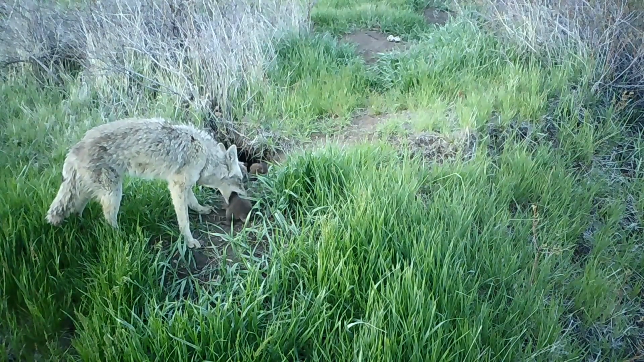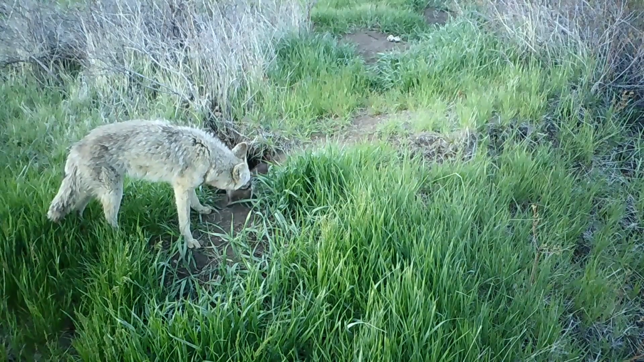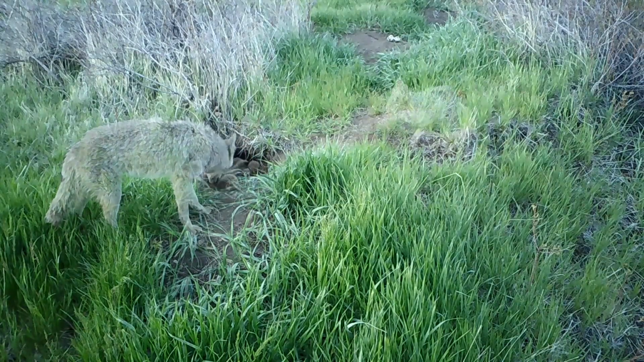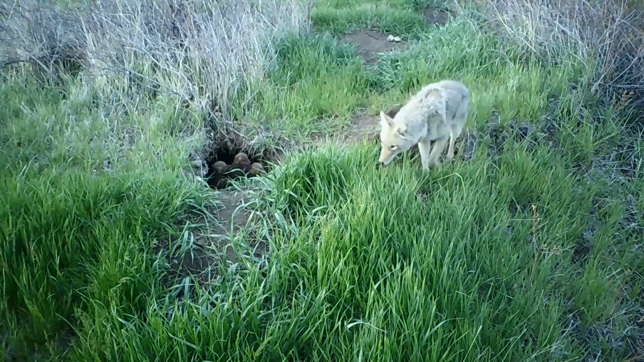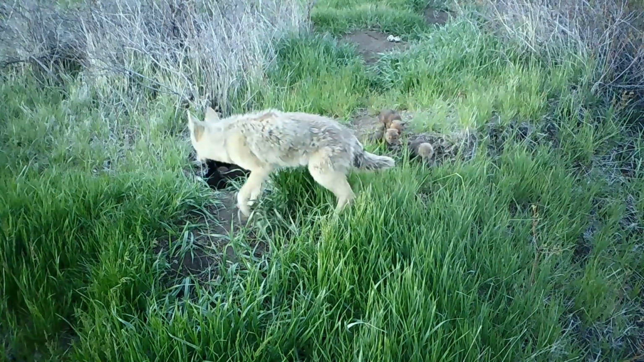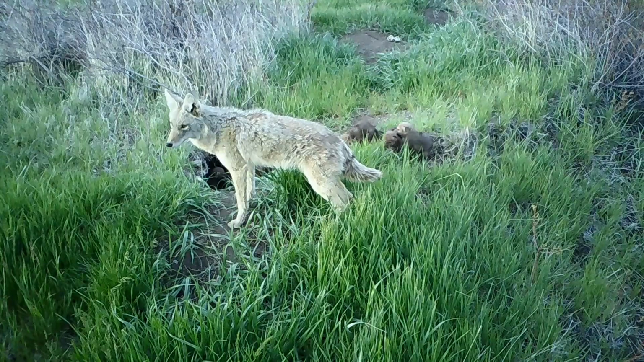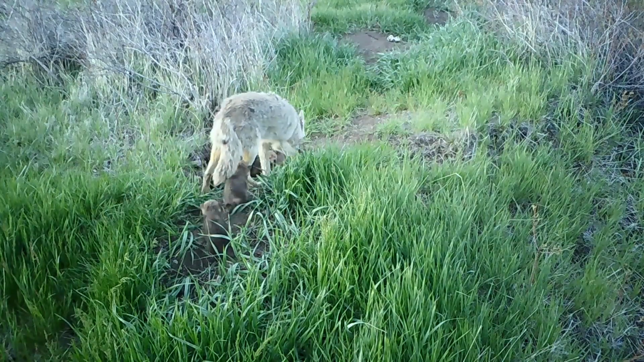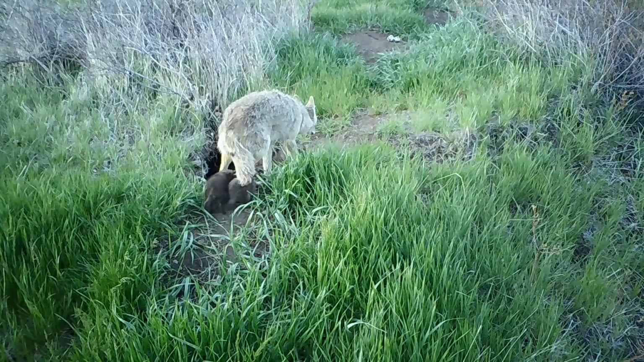Big Sister, we're not sure which one, tenderly nibbled and jawed her siblings. Then she seems to have gotten a bright idea. She surveyed the neighborhood. The coast was clear. Now she could nurse those pups, and both parties knew exactly what to do.